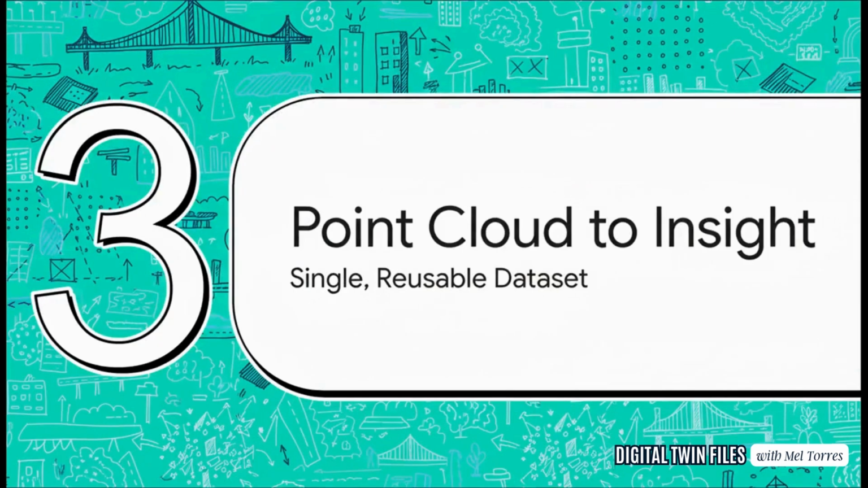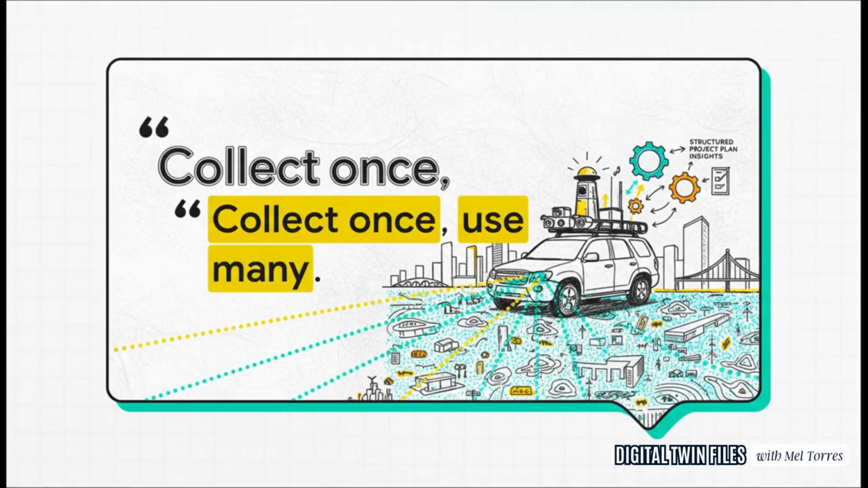So we've captured this incredible data. We have this massive, beautiful point cloud. But so what? Where's the real power? Well, it's not actually in the points themselves. The true game changer is the incredible value you can get when you realize this is a single reusable data set for your entire organization. This right here, this is the mantra: collect once, use many. It's pulled right from the NCHRP guidelines, and it's the absolute core of the value proposition.